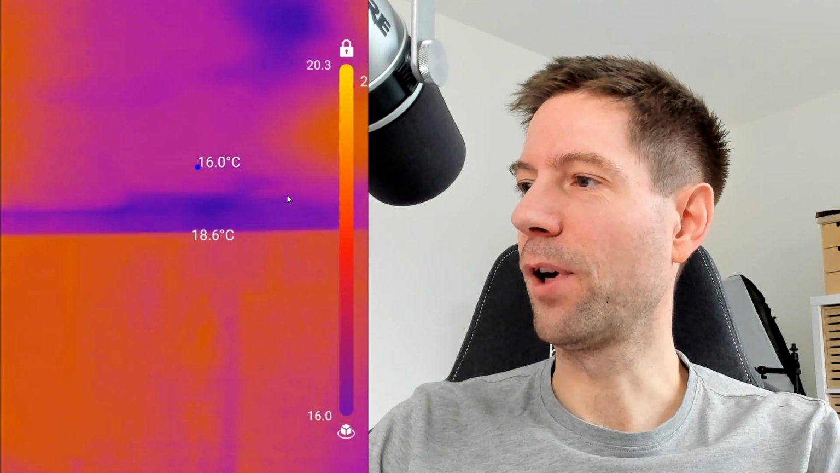But the other thing that I found really interesting was this strip of extremely cold wall right above our fitted wardrobes. There's a very cold strip, and up here in the ceiling there is a little cold spot, which presumably means there's some sort of hole in the insulation, or maybe the insulation isn't properly laid in that area.